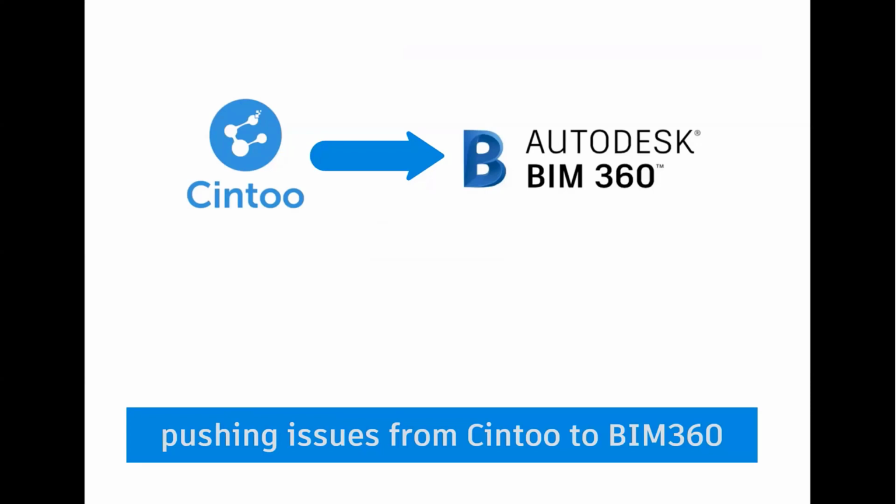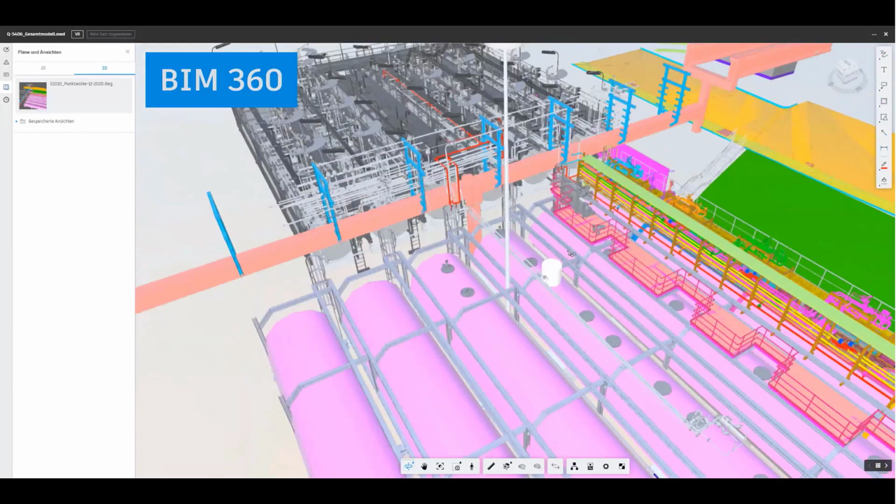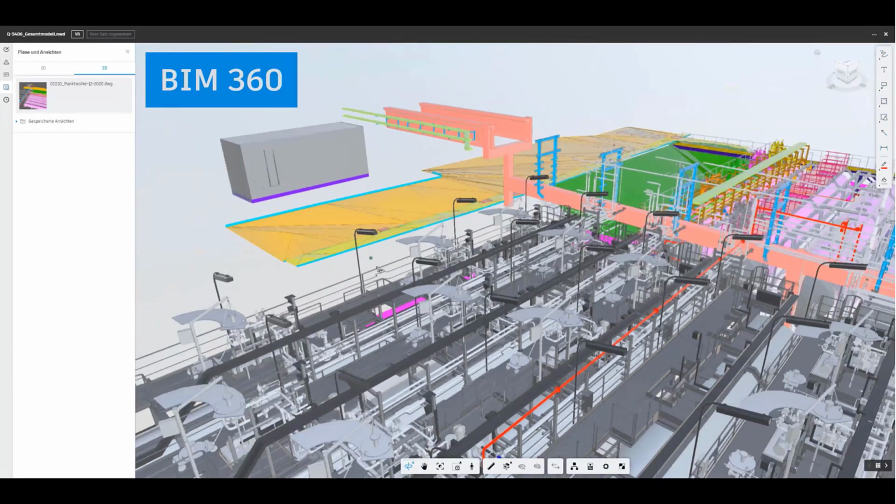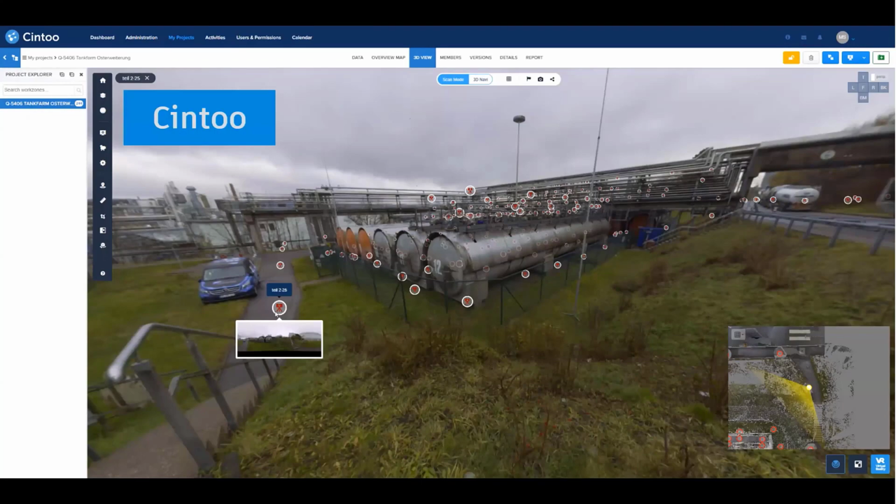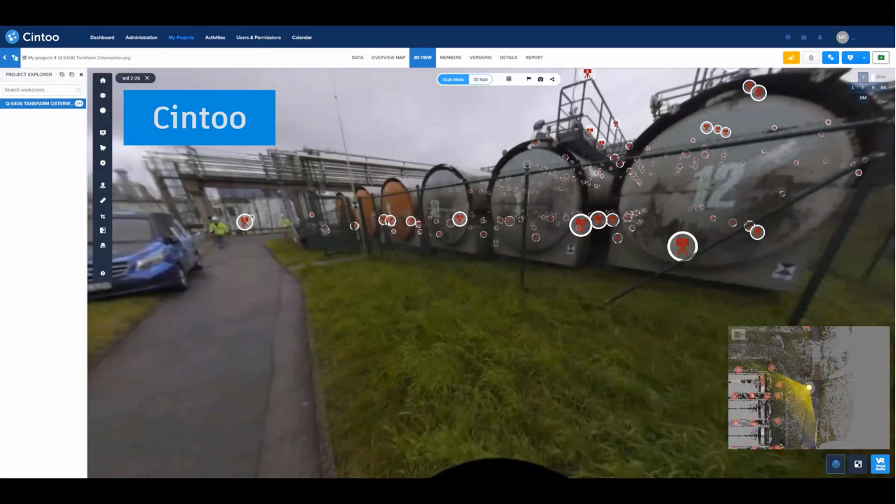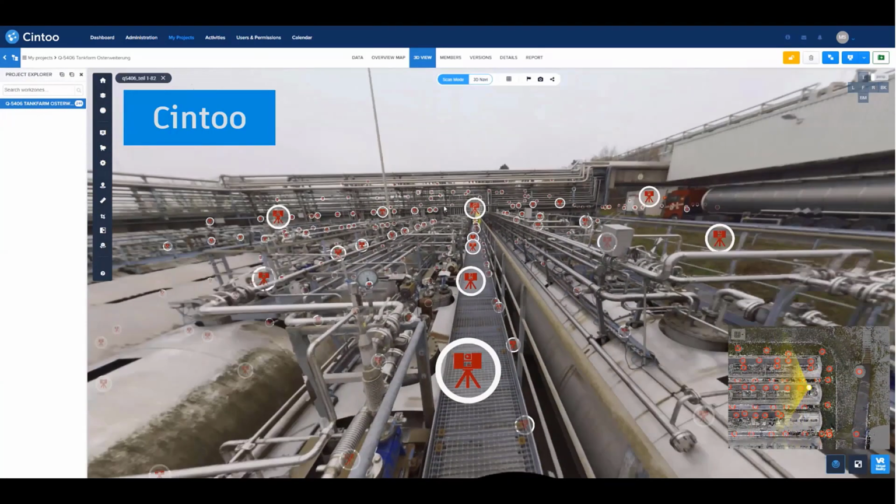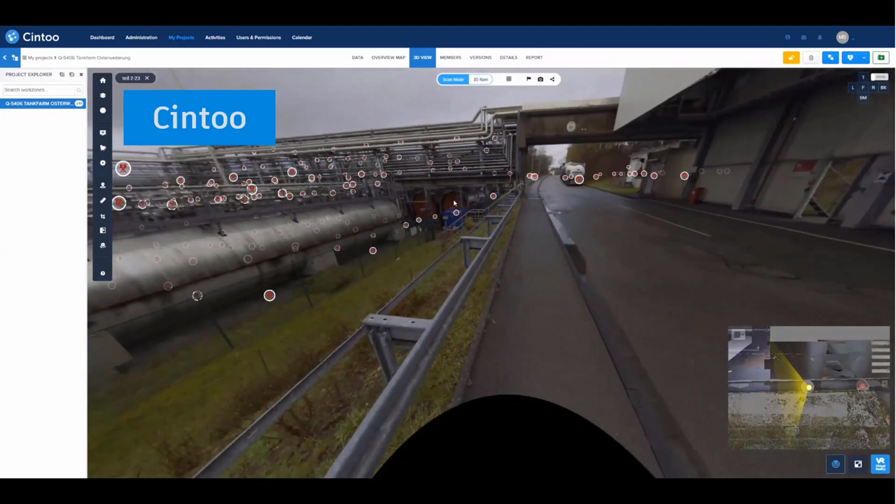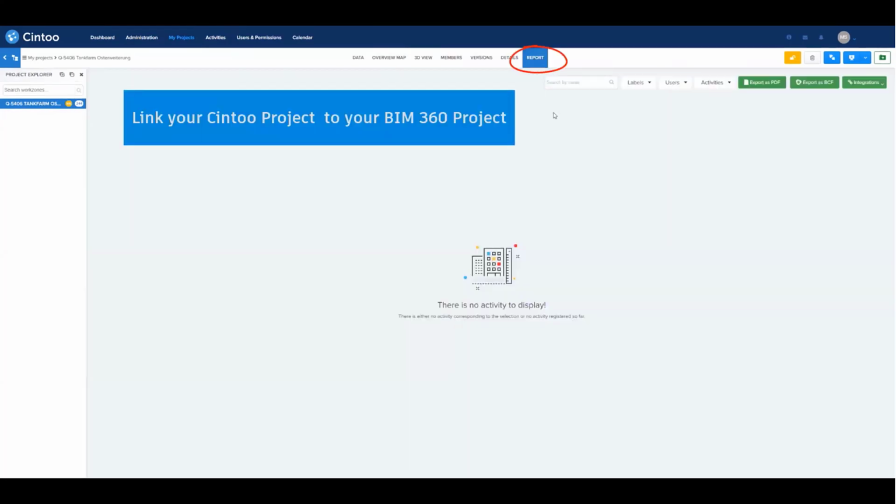Now it's very interesting to push your issues from Cintoo directly to BIM 360. I was happy to have this new feature. So here's another project from us, also just to show you what kind of area we are planning and what size of area we handle. Here, the same area again in Cintoo.com. And in that case, we want to add another annotation, but this time in another way.